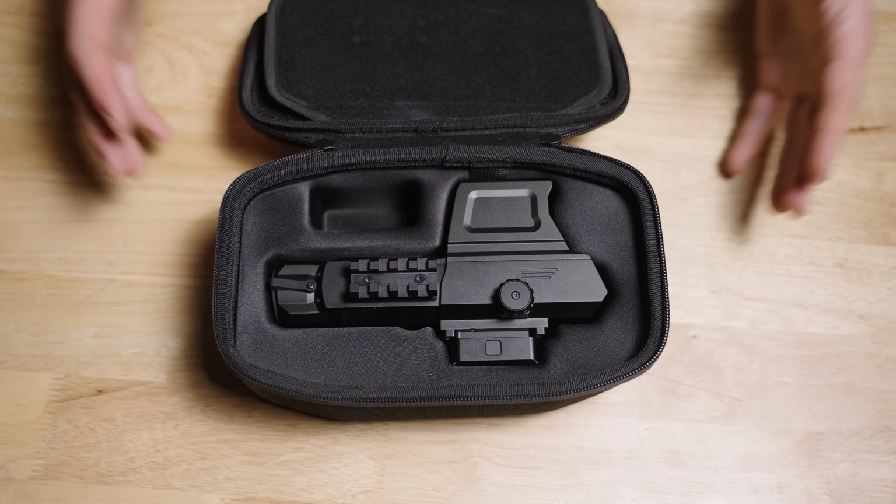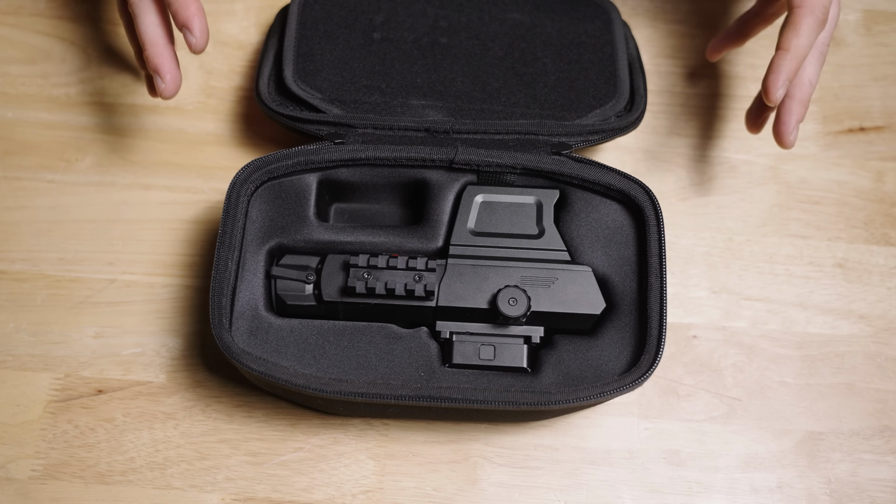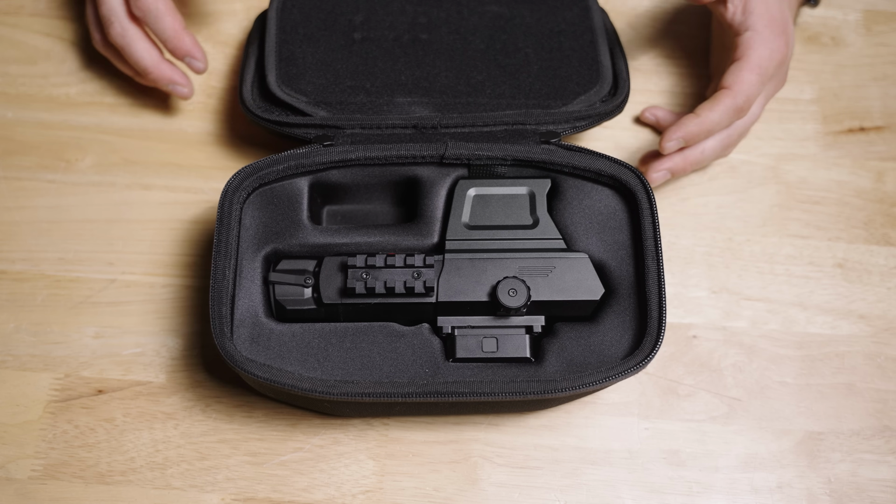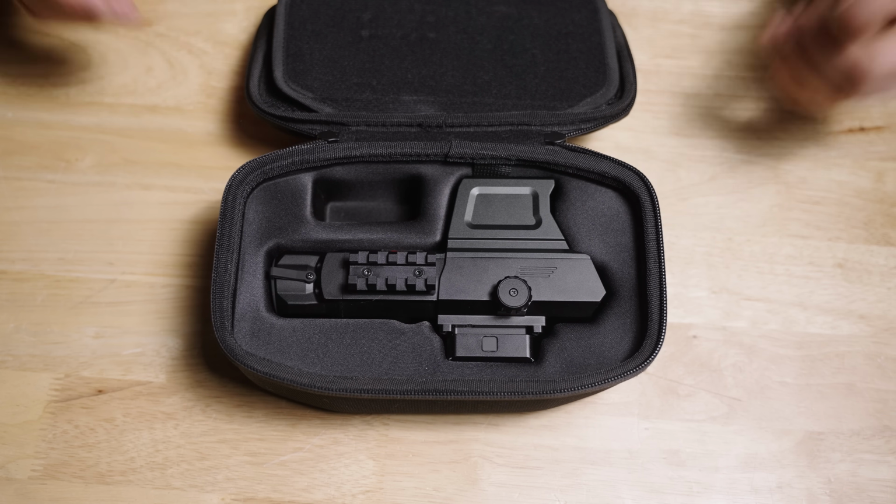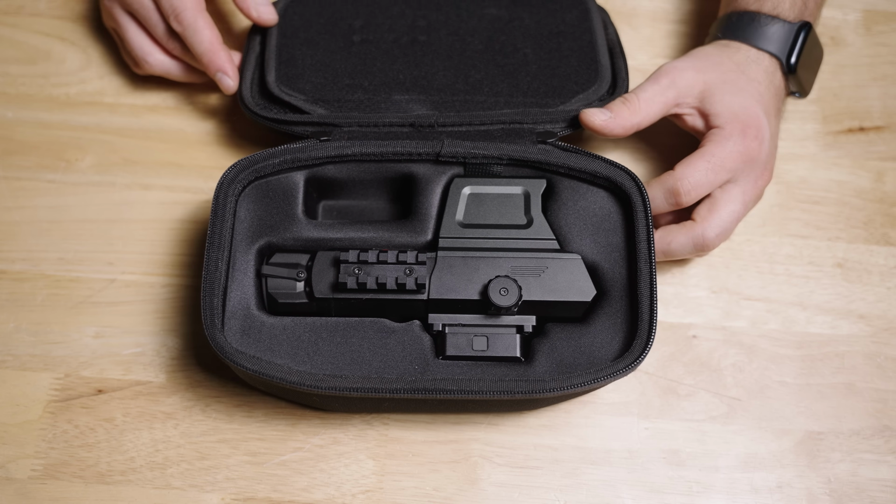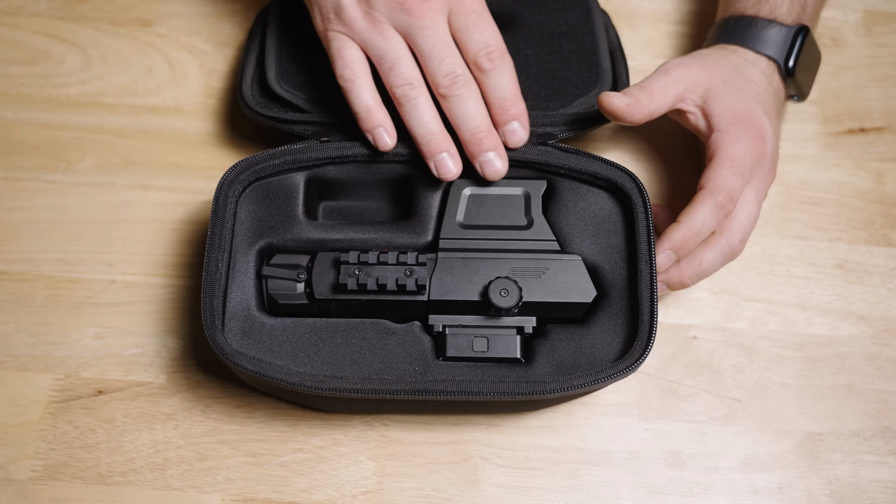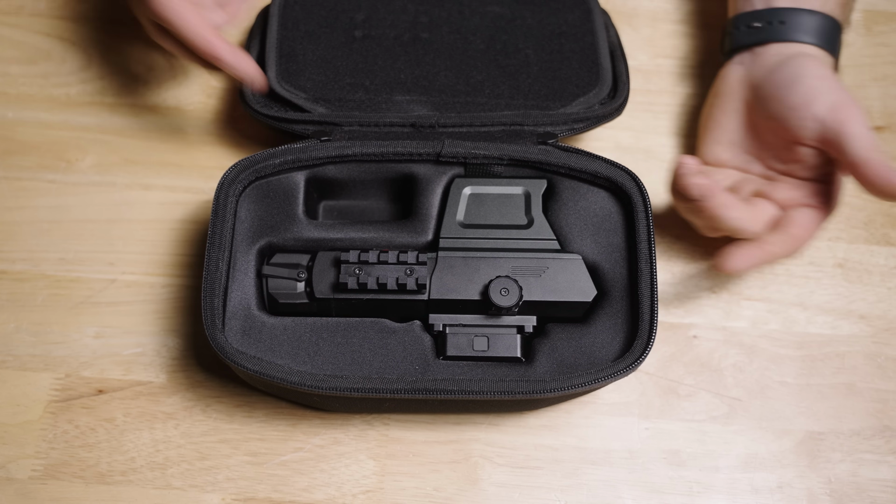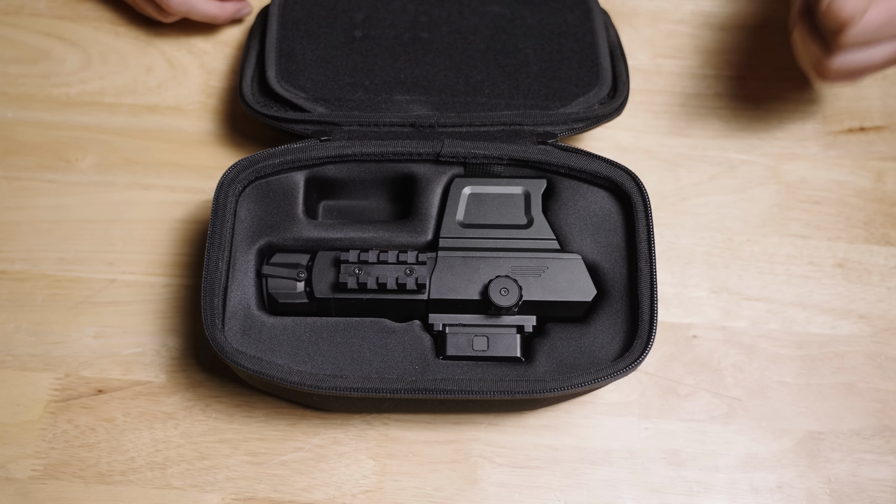Now, this is kind of a recreation because obviously I have been using this now for about 3 months, so I can get my detailed thoughts and opinions to share with you guys. The reason I'm pointing that out is, unfortunately, I corrupted the unboxing footage I took at the very beginning of this review process. So when you receive this optic, the mount will be in this little empty cubby there. You can use it to store extra batteries if you so desire.